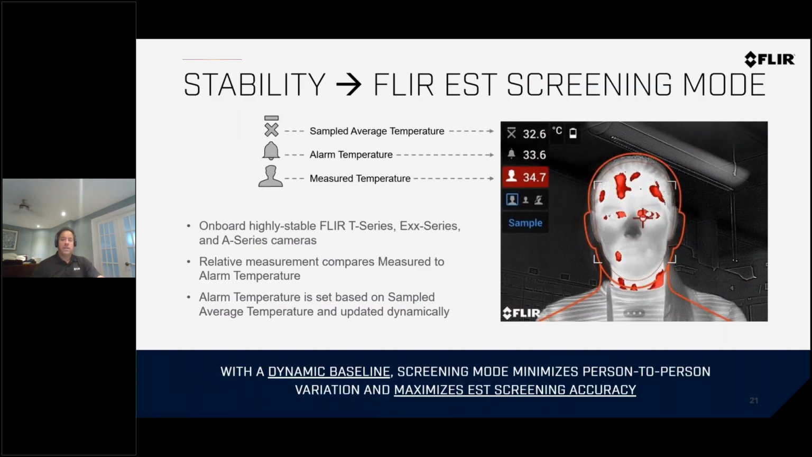We developed a screening mode over the years since the SARS outbreak, where we realized doing a set temperature to measure core temperature is not necessarily recommended. As I showed you in the population, you can have variances. One way to adjust is to create an averaging. So with our cameras, you're able to average out what you're looking at, from 3 to 10 people. When it's operated by someone, it will ask to sample up to 10. This would be your baseline, and the person would program a deviation, usually 1 degree or 2 degrees over the average. Then you start measuring.